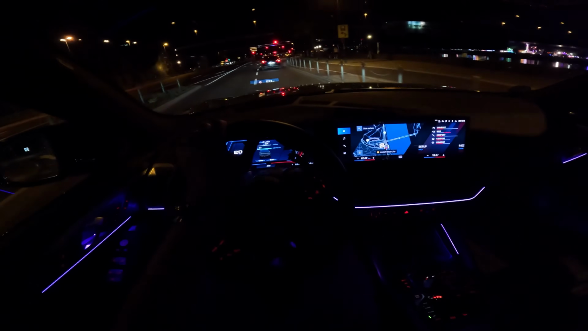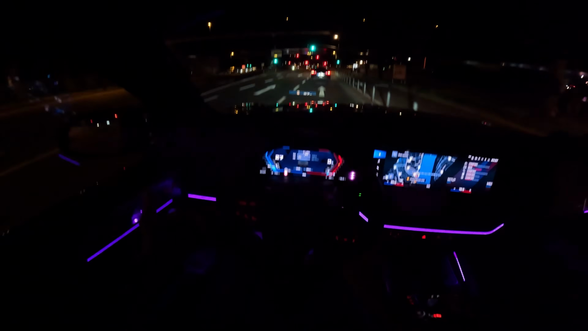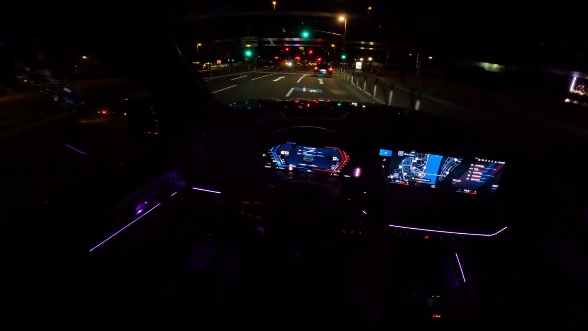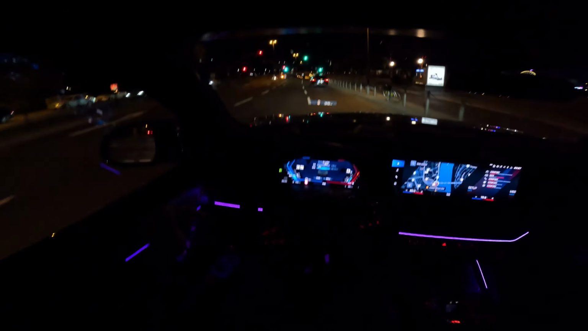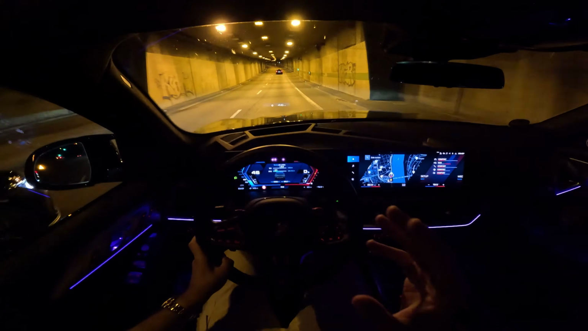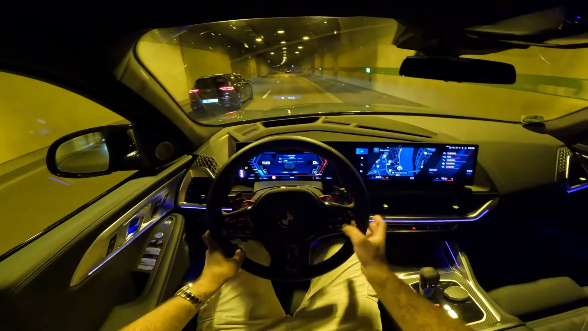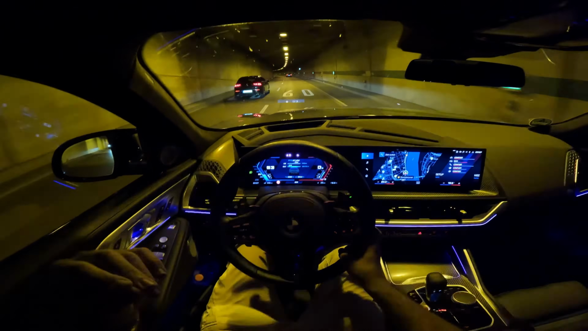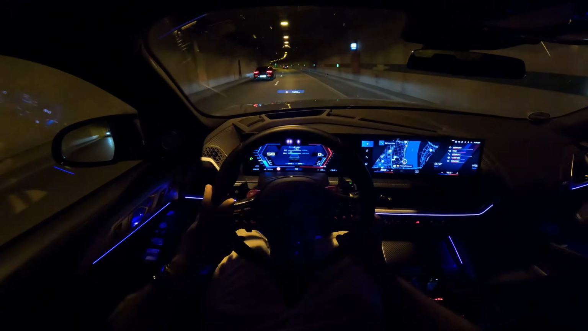I didn't expect it to be this great, the XM. Honestly, to be completely honest with you, I didn't expect the car to perform that well for that weight and to be this luxurious. The only thing is that it's a little bit stiff, but that also may be because of the 23-inch wheels. But other than that, it's just such an amazing car to drive and such a luxurious vehicle. Just look at it here at night.